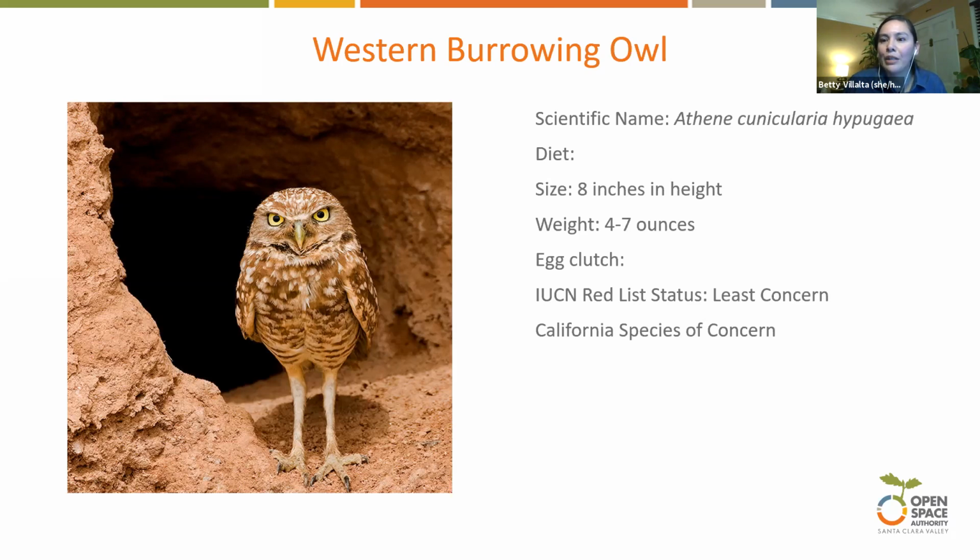And their primary food source is insects and small mammals. They can eat reptiles and amphibians, but mainly they are eating insects. So one of the things to keep in mind is that because they eat insects, you really want to be aware of using insecticide in areas where you might see them.